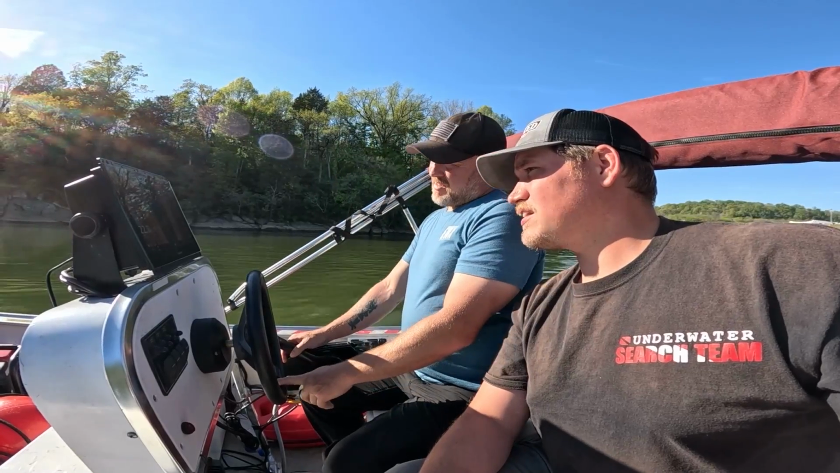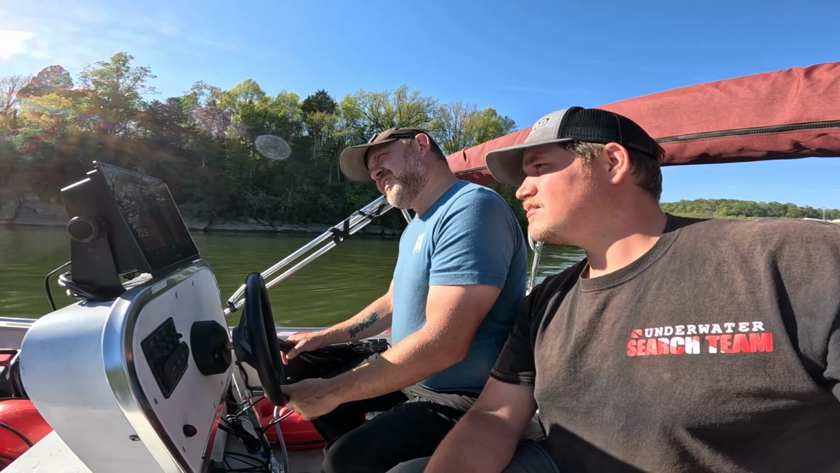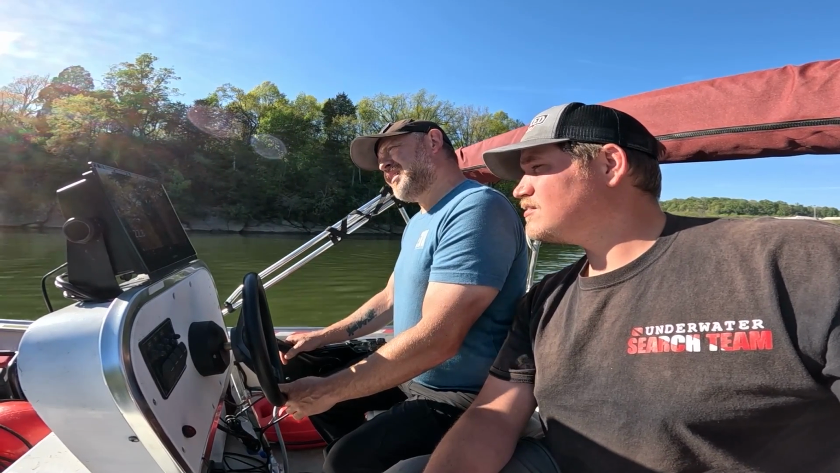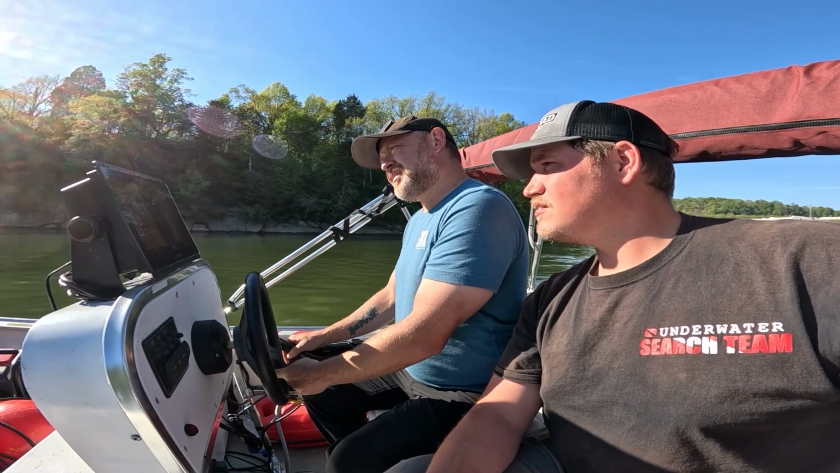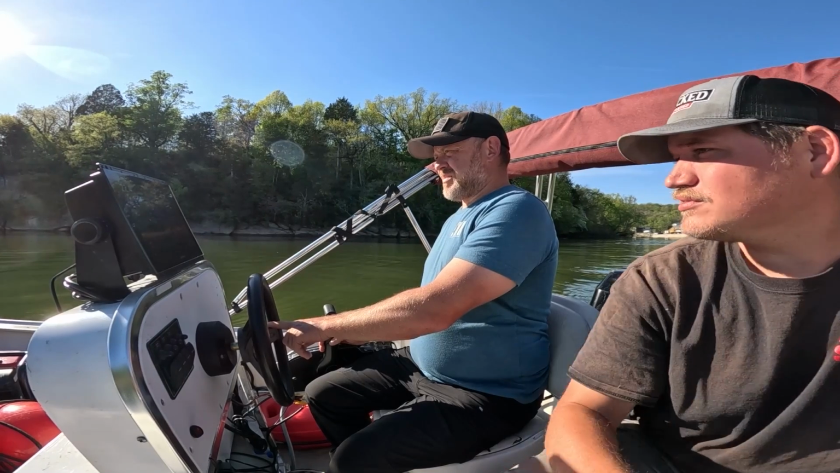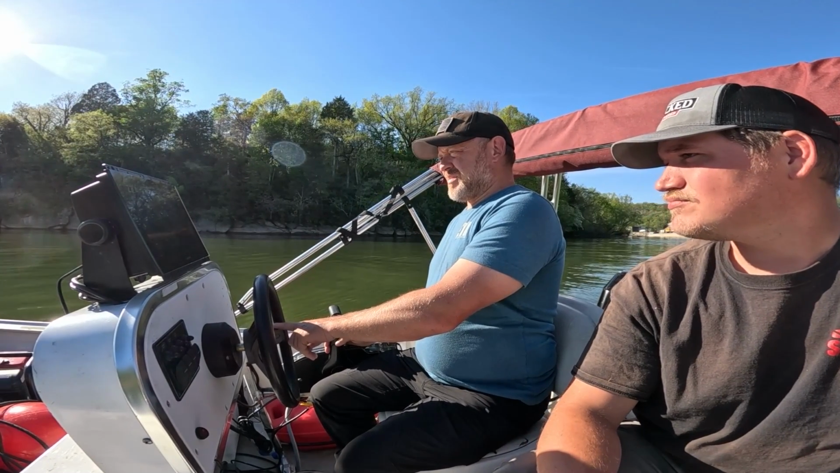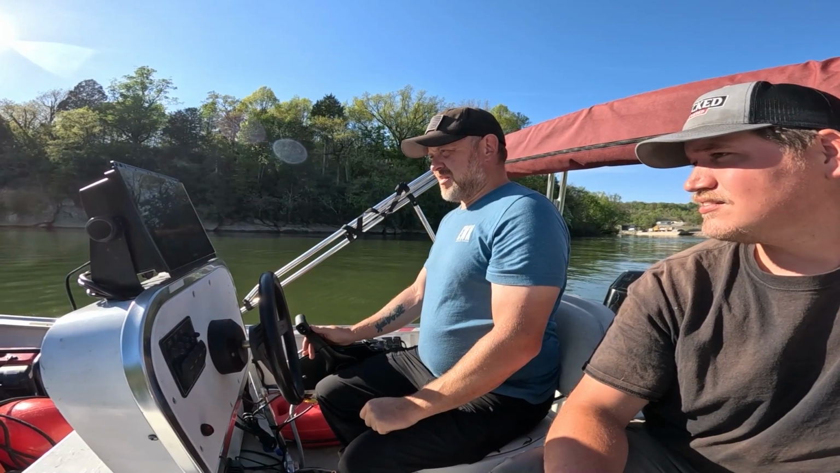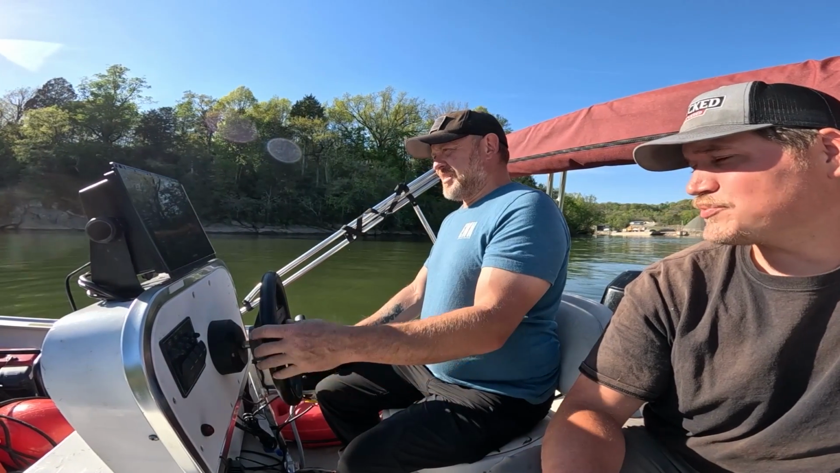Yeah, is that an old truck? Man, it might be a vehicle, but it's like rotted, sunk. Or it might be a boat. Yeah, like a windshield. I don't know. Whatever it is, it's something, but it's old.